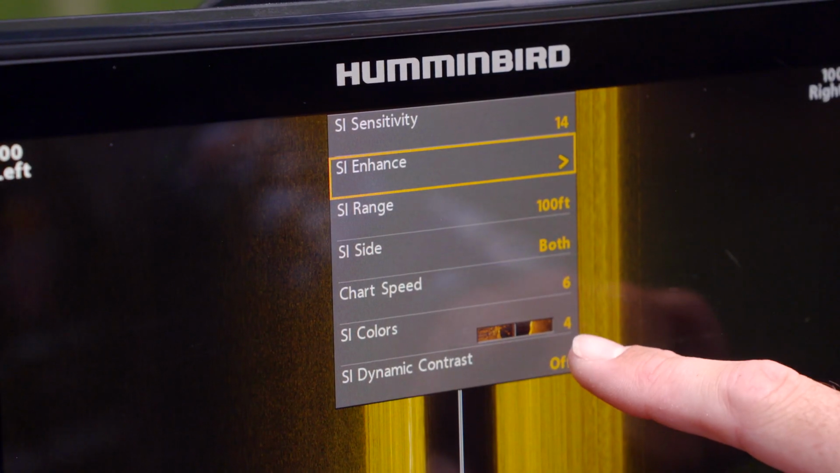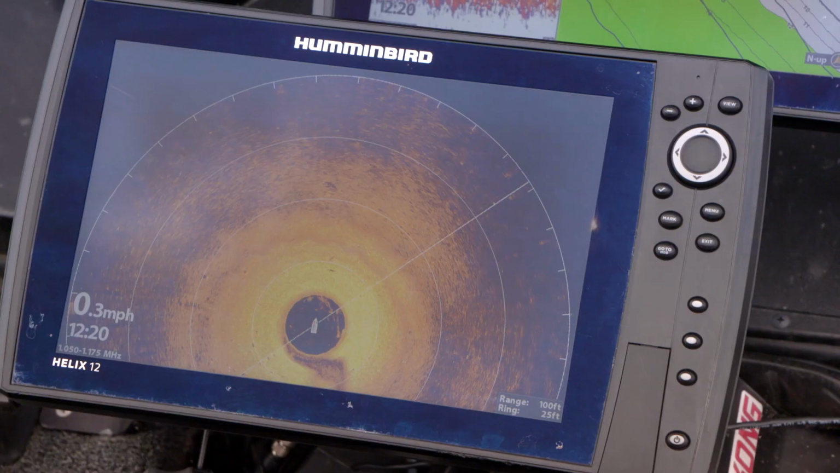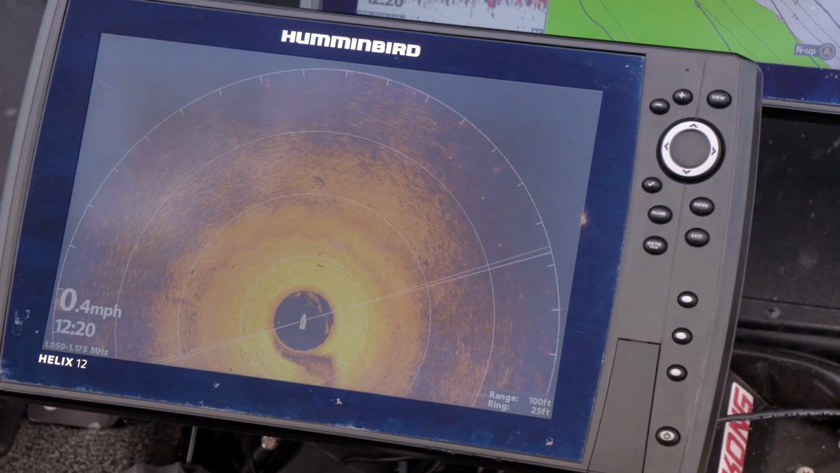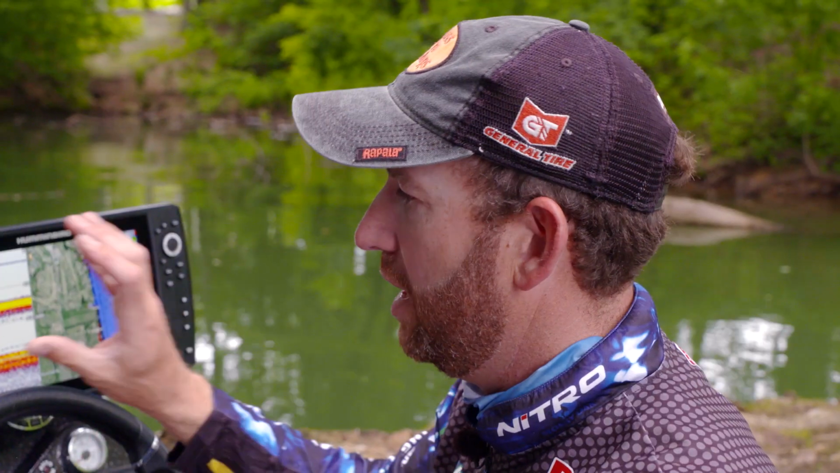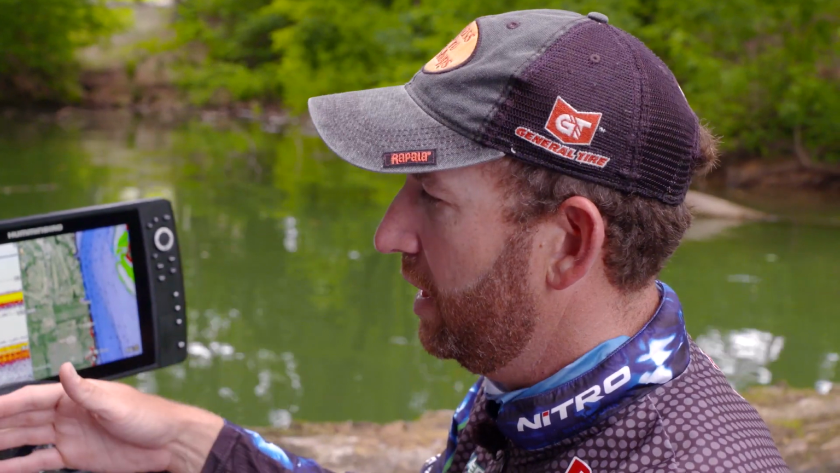And then the final part of that is the color palette. I like color number 4 the best. Brown is what I've used the most. That's what I have my sensitivity and my contrast set for. I've spent a lot of time looking at this screen with a 100-foot range, moving at a chart speed of 6 on that color number 4 palette, so I know how stuff looks.